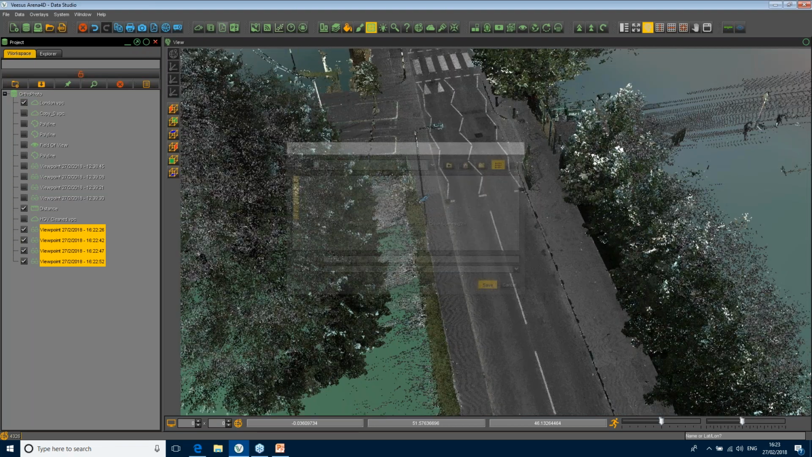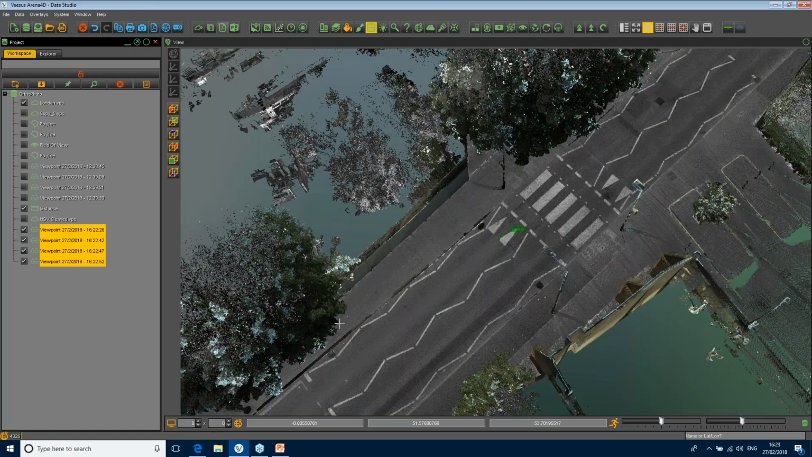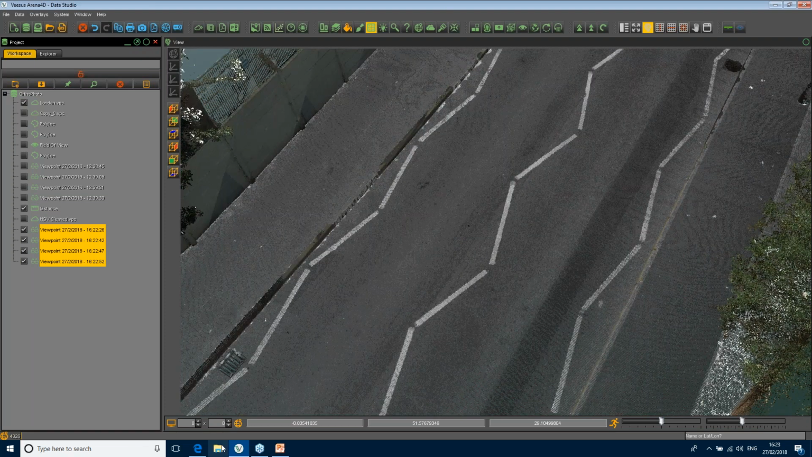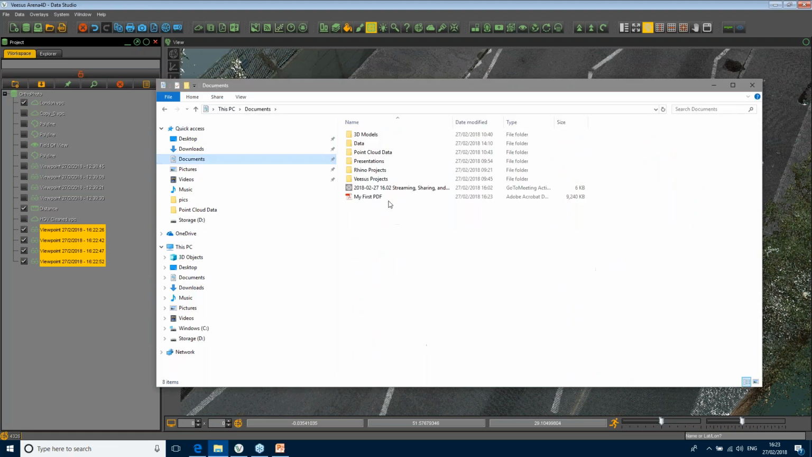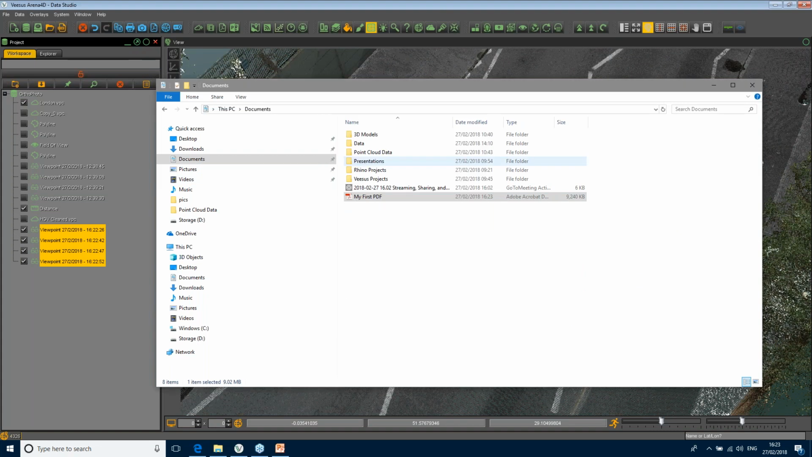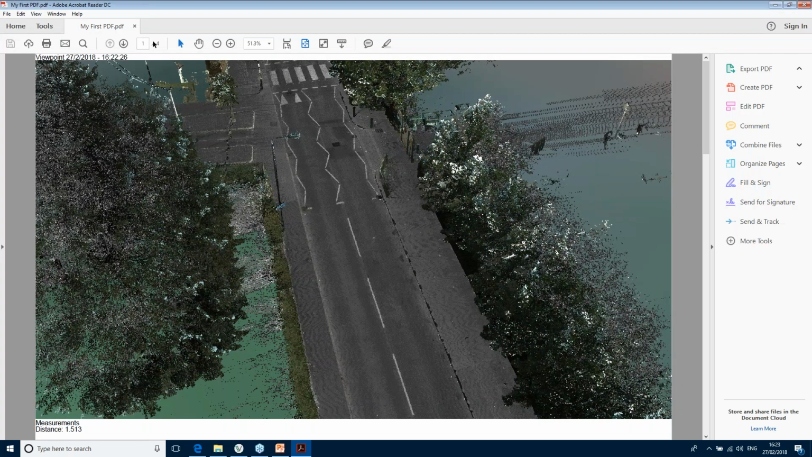It'll go to each one of the viewpoint locations automatically. I'm not doing that, it's doing it itself. And it's made a PDF for me. With any luck, I should be able to find that. Okay, there it is in my documents. Just double click that and use that. And there you go. There are 4 pages in this PDF.